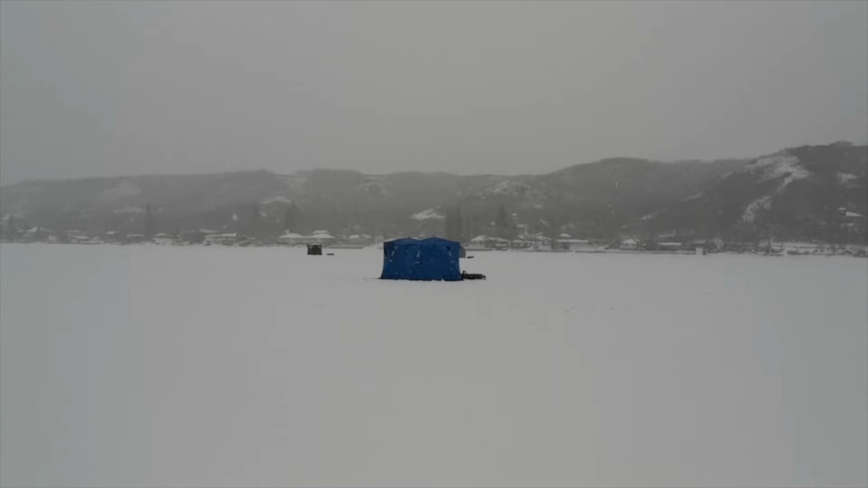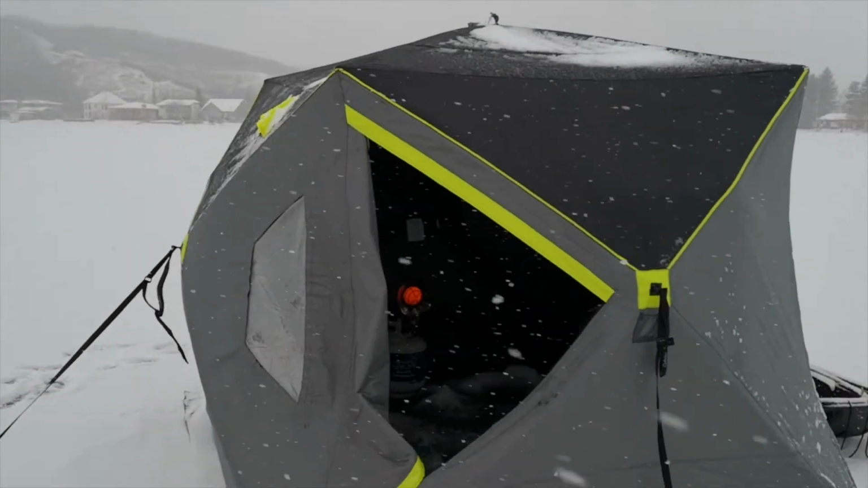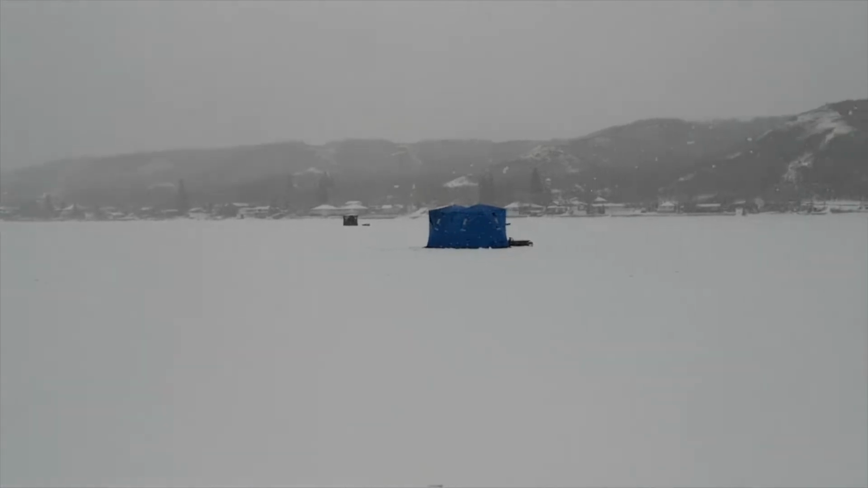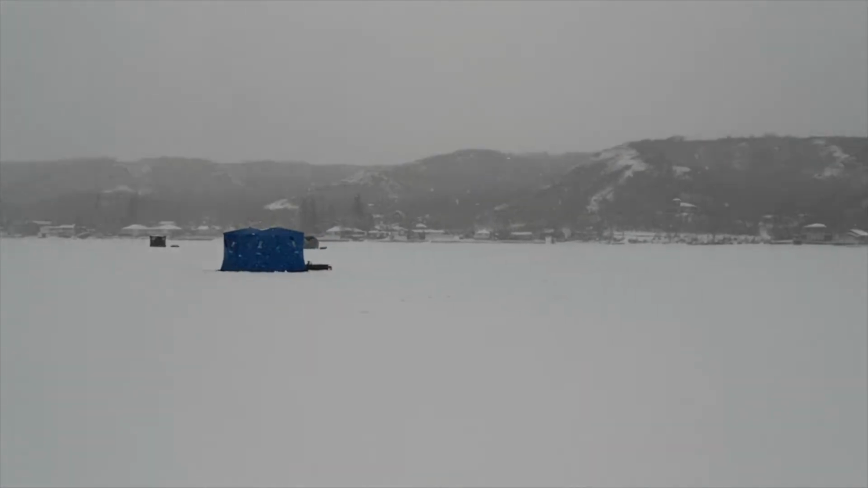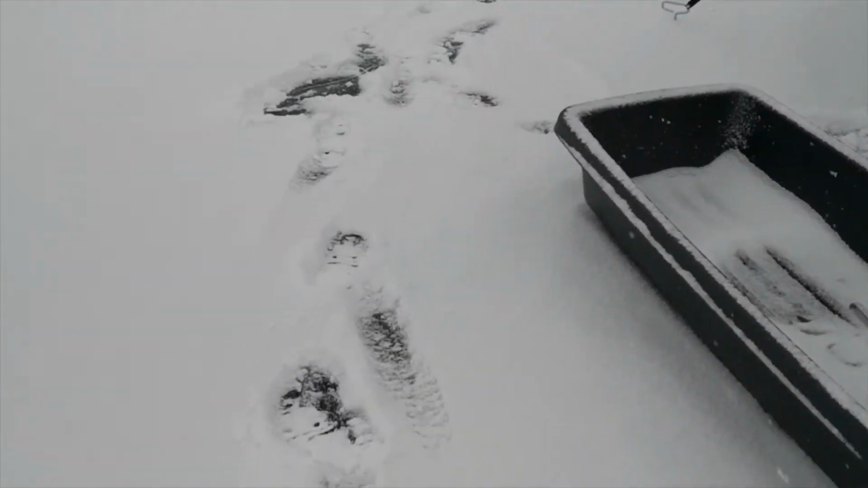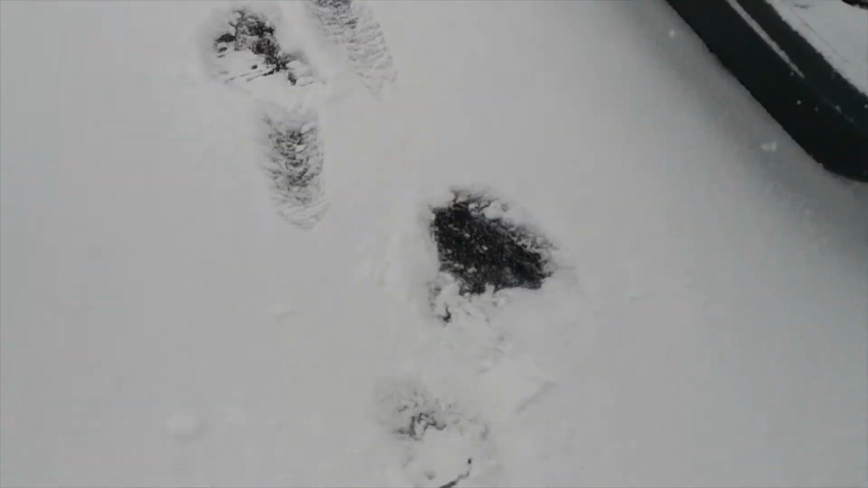Meanwhile, fogged up, whiteout outside. Couple more tents showed up. We were the first one here this morning. There's about 5 shacks now, one behind the blue one. It didn't start snowing until we got here. It's about an inch of snow now.